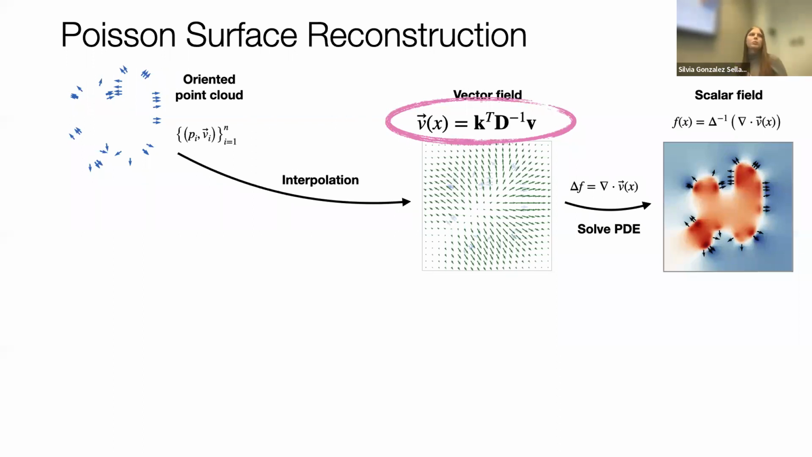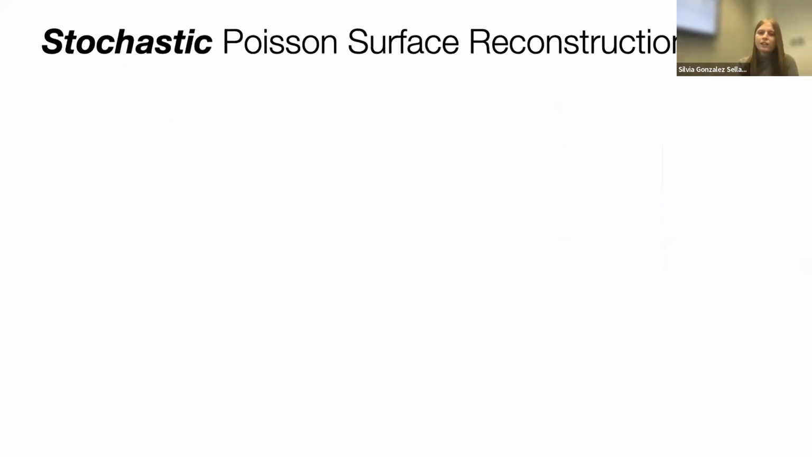If we now understand Poisson reconstruction as wanting to do this Gaussian process from the start, we will not only have a mean, we'll have a whole distribution. So this is what we realized, and that realization lets us introduce our generalization of Poisson reconstruction, which we call stochastic Poisson surface reconstruction. That's just branding.